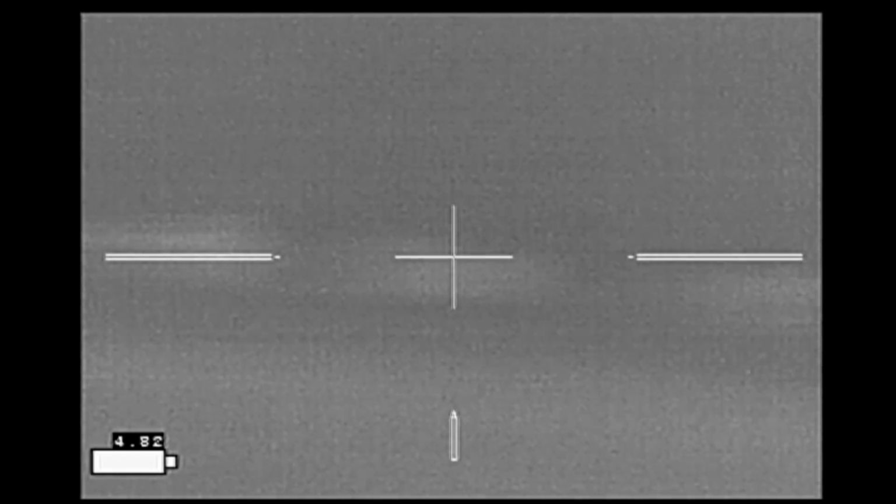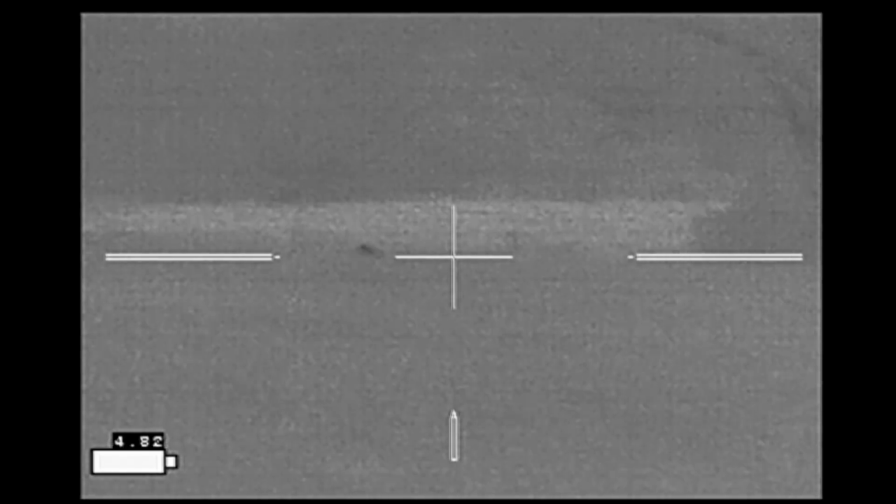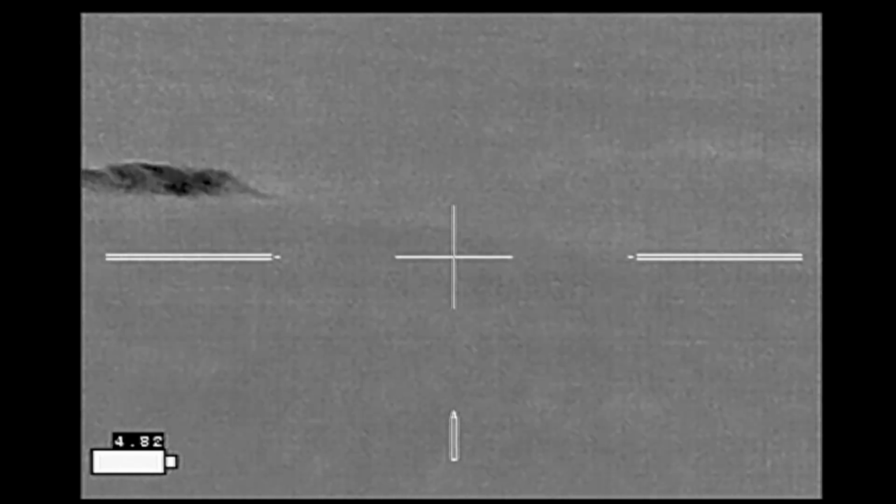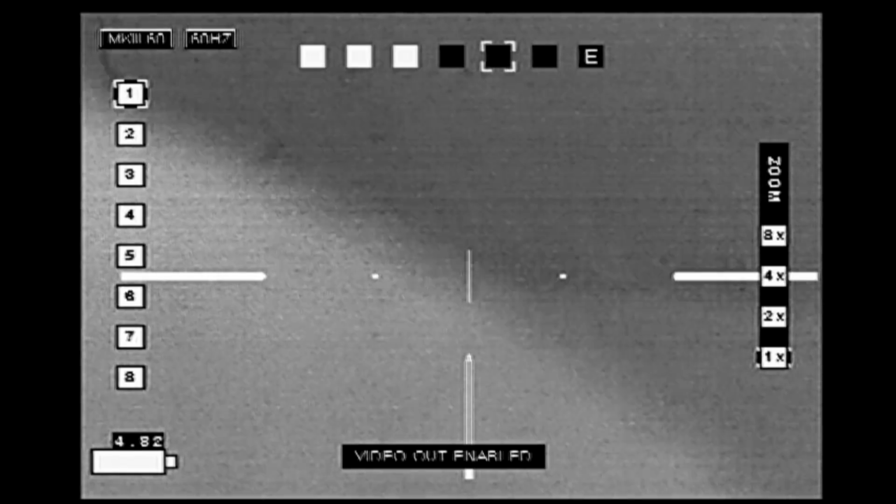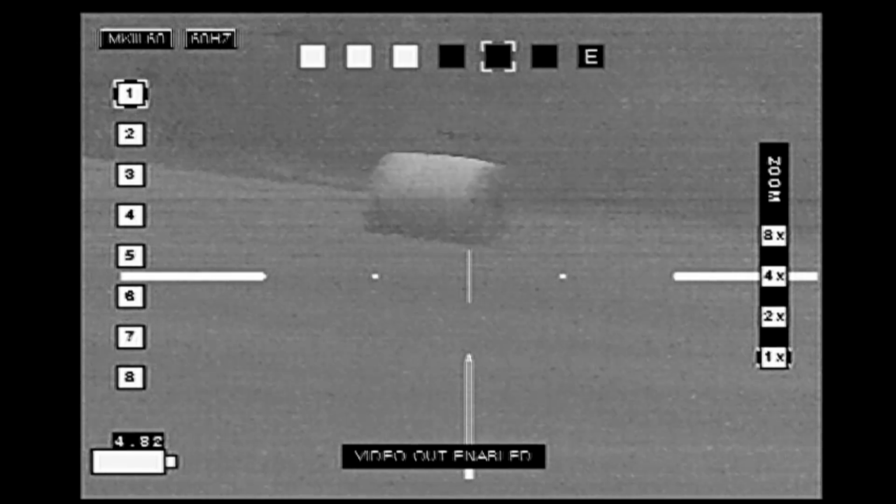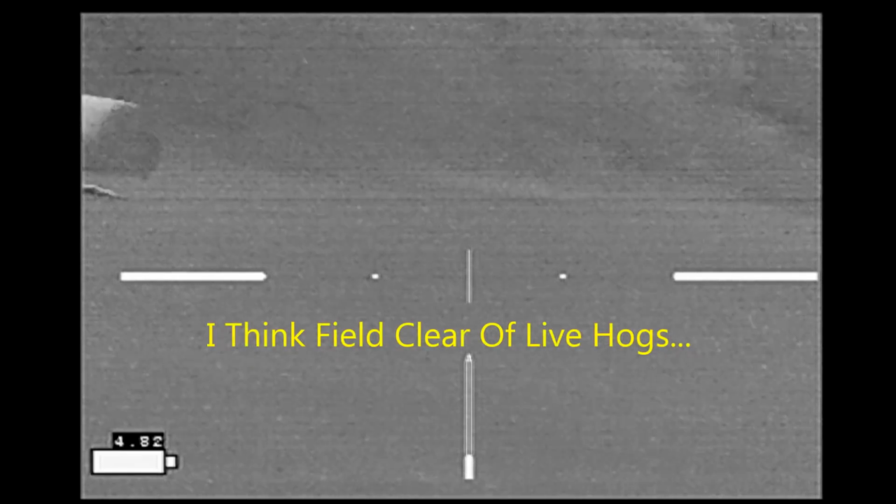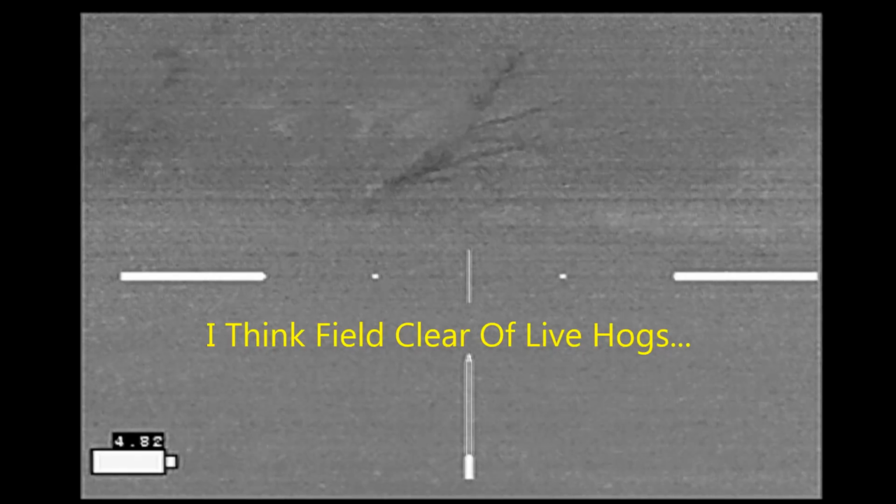I scan for more targets, pick up this little piglet, but he changes directions before I can fire. So now I'm looking around the field for more targets, and all I'm seeing are dead hogs. So at this point, I think I've cleared the field of any living hogs. They all appear to be dead.